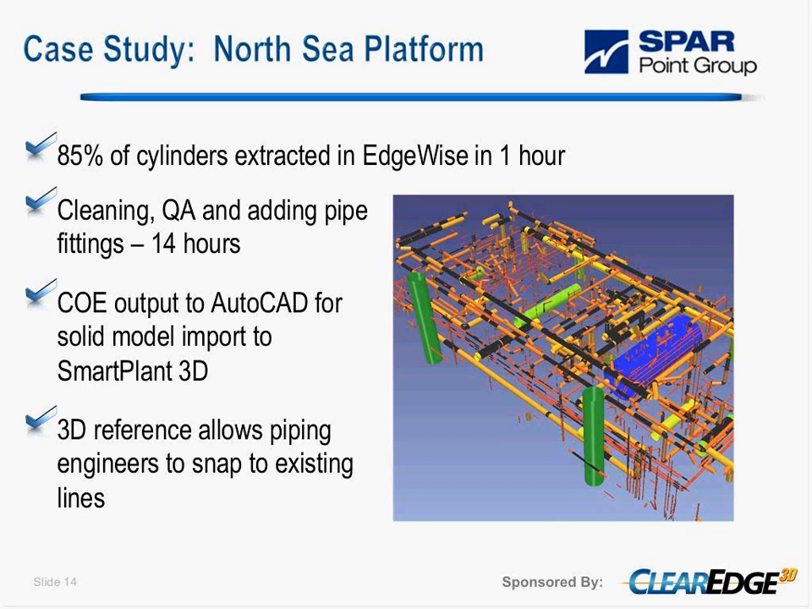Once the data was brought into EdgeWise, the cylinders were extracted within 1 hour. We got approximately 85% of the required cylinders out within that time.